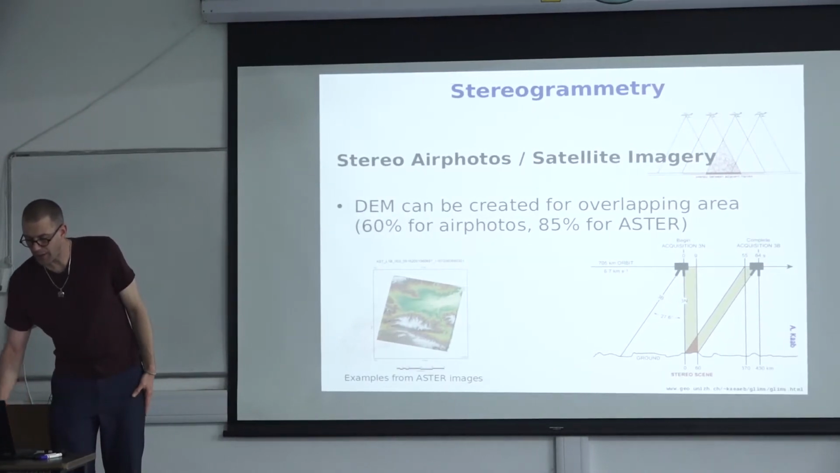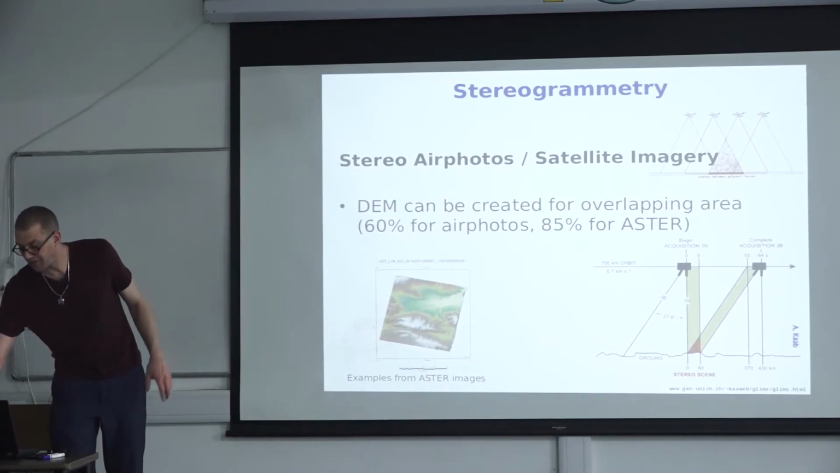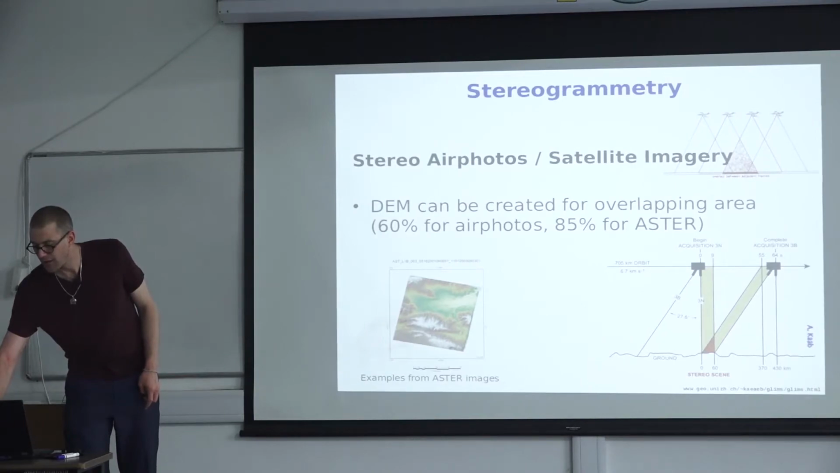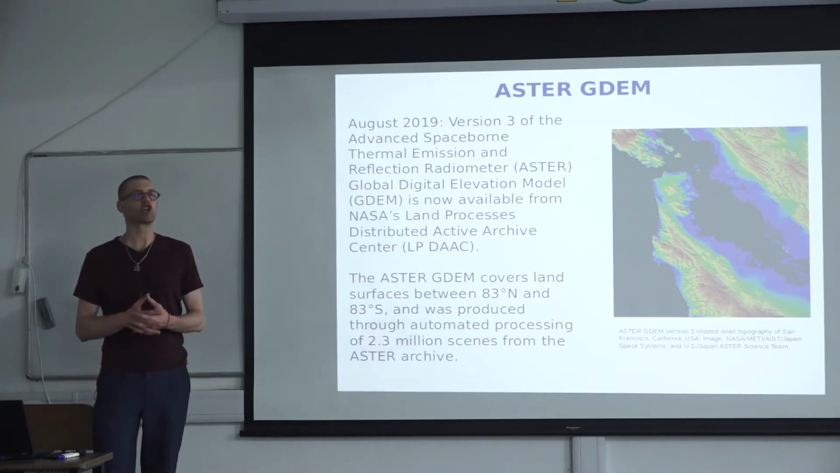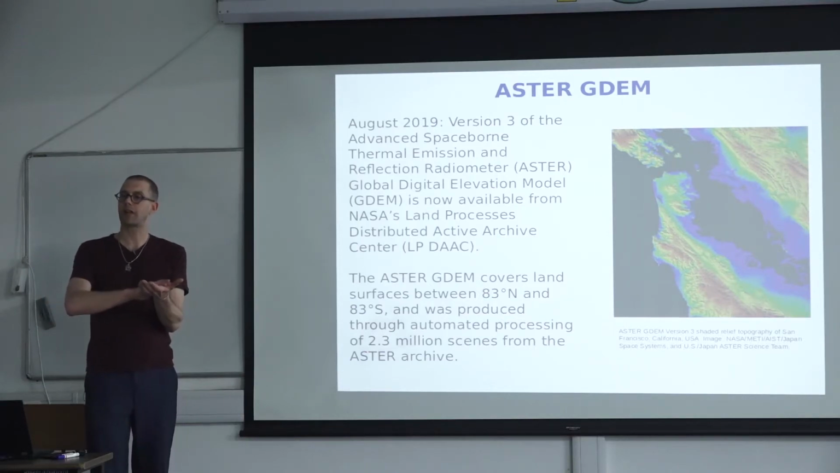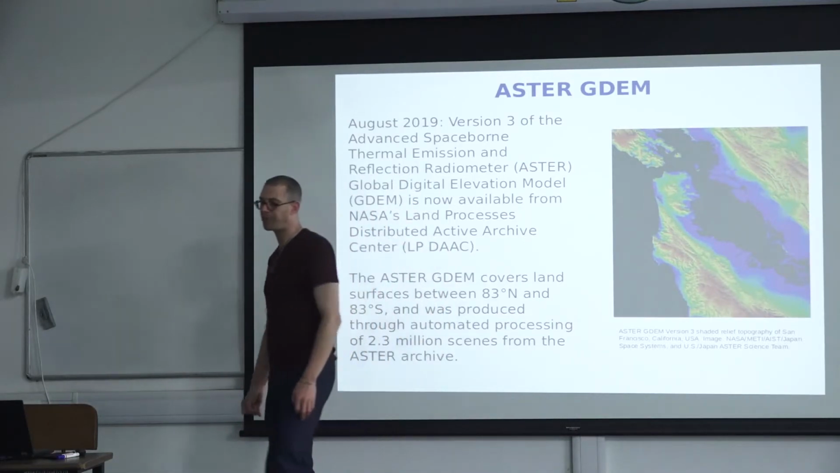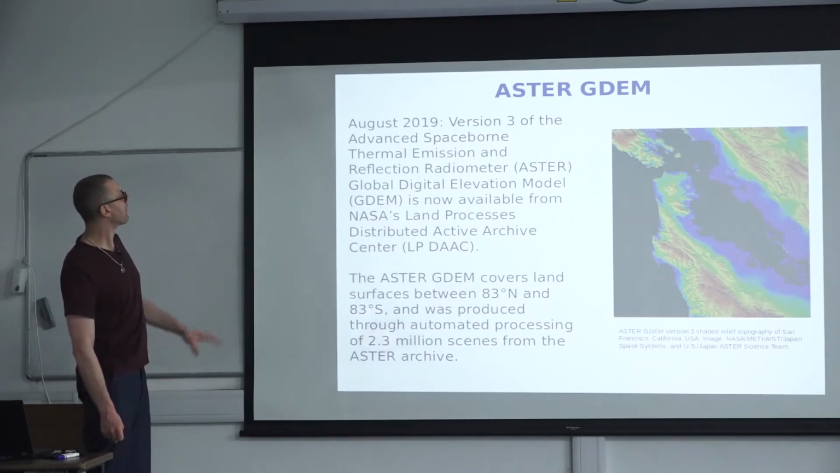That has been exploited for the past 20 years, essentially, and that has led the Japanese Space Agency, together with NASA, to generate something that is called the ASTER Global DEM. So combining all of the millions of optical images, all the nadir and the backwards images, you are generating a global DEM.